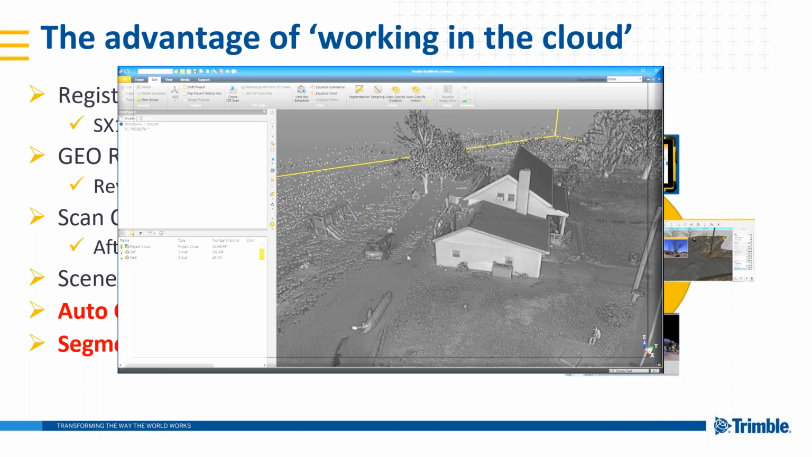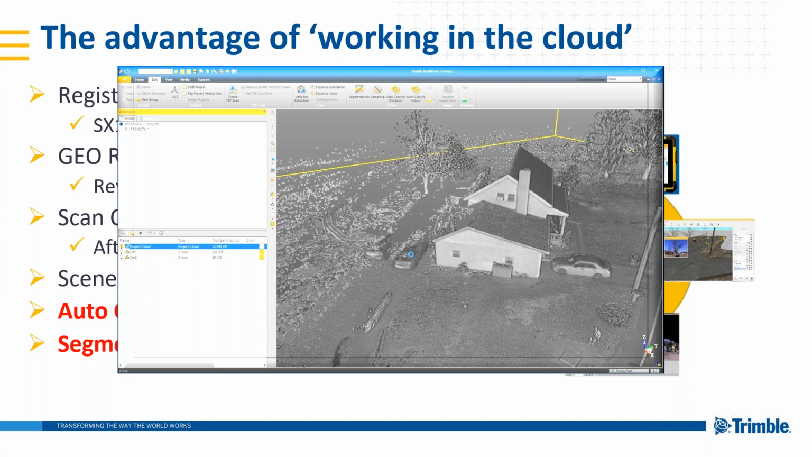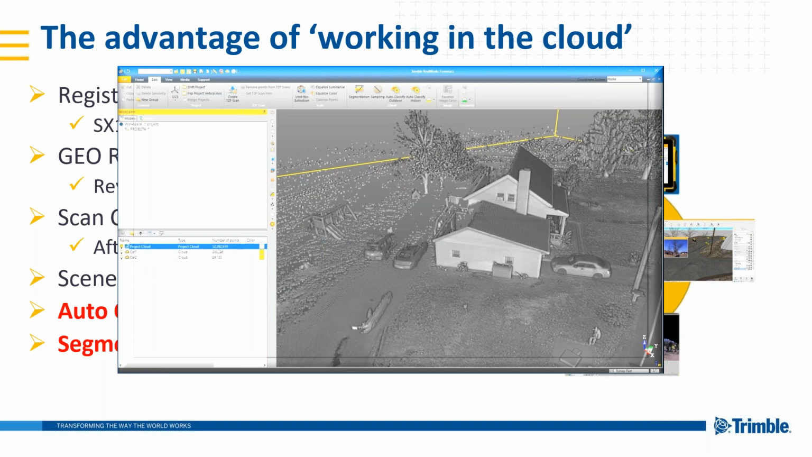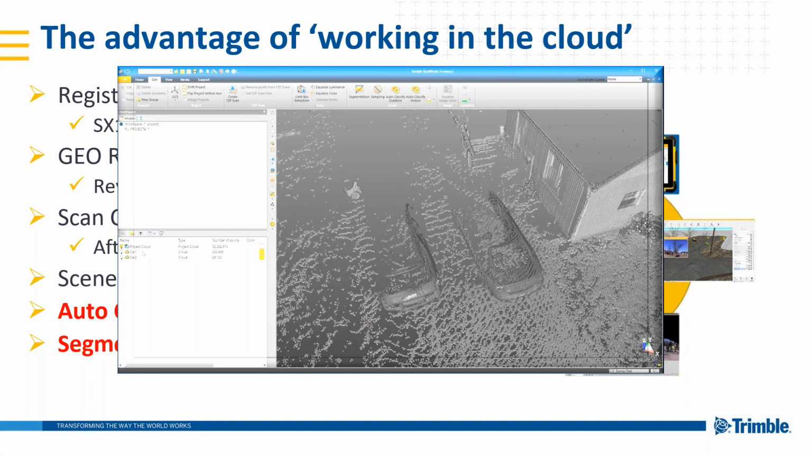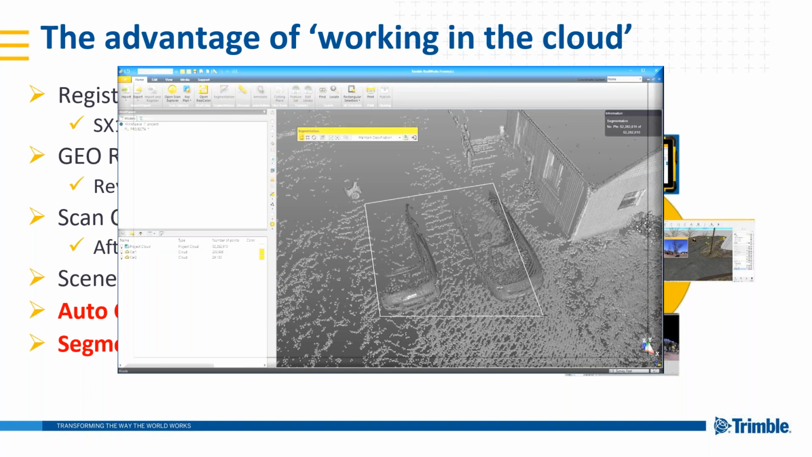Now I'm at a point where I would like to have these 2 cars as their own data set. But part of my data set is in one cloud already, and the rest of it is in project cloud. So what I'm going to do is right click and select Get All Points, and that's going to repopulate the project cloud with those points we've already pulled out. So from here, in my project cloud, I'm going to do a segmentation, and I'm going to grab both cars as a single object.